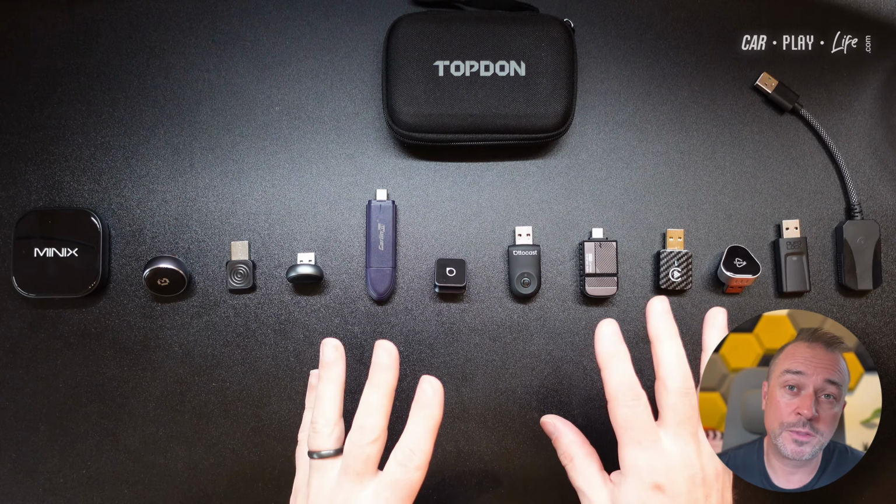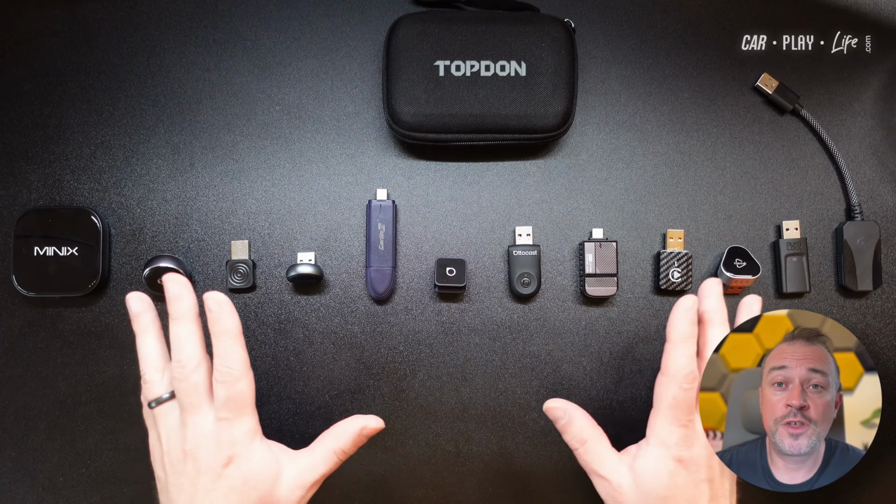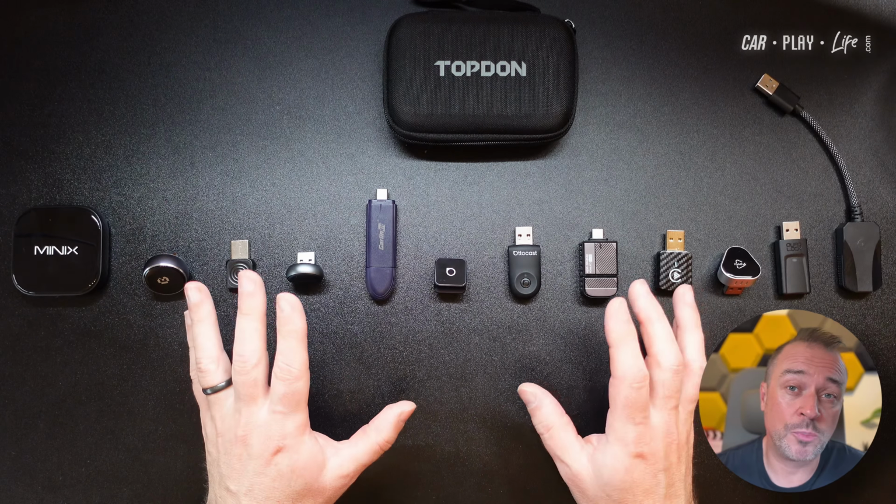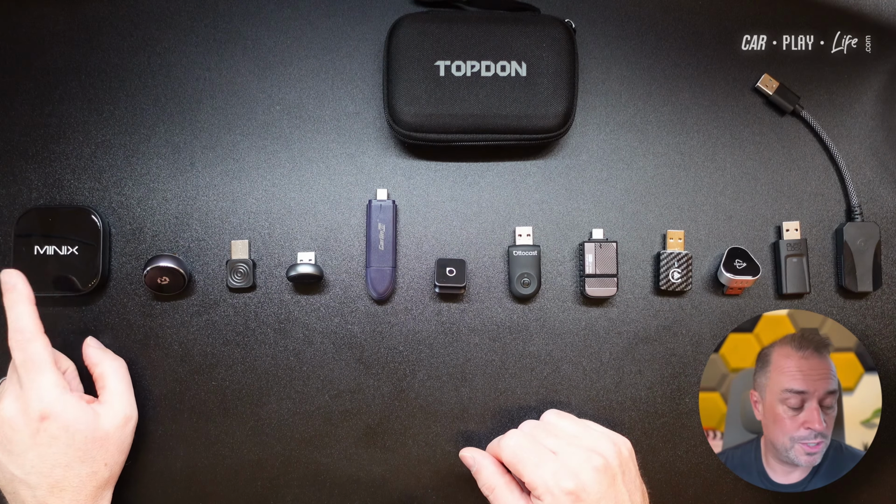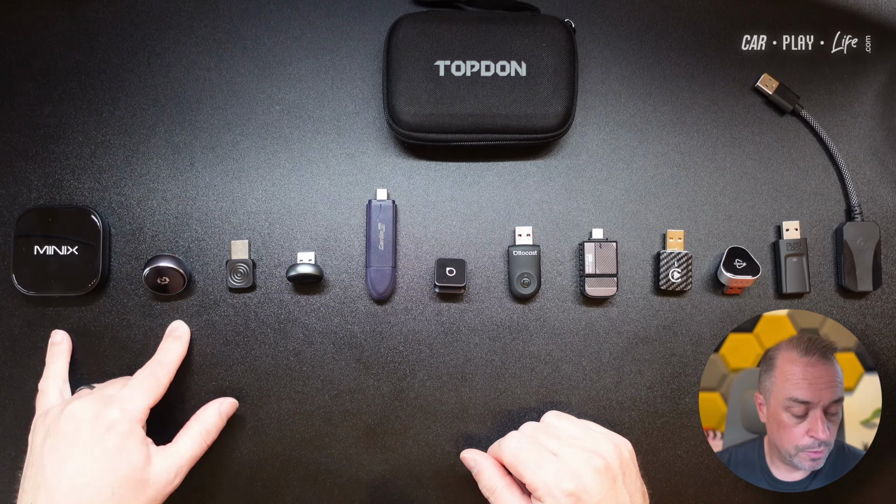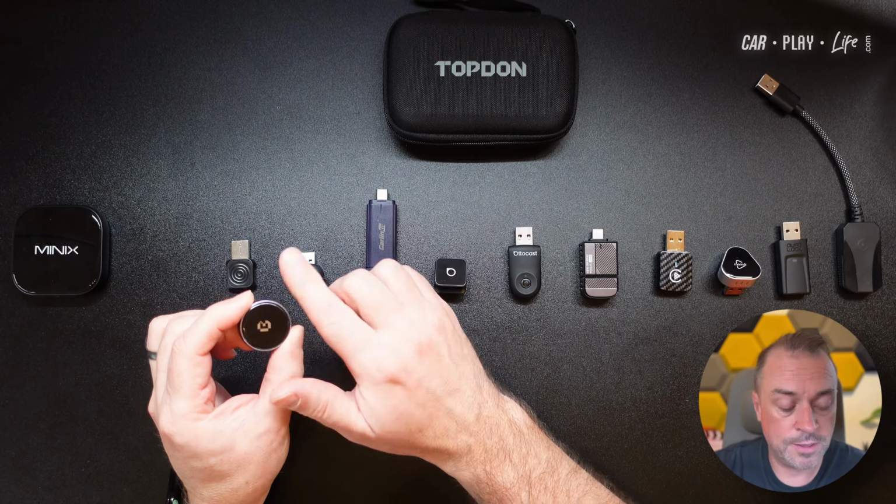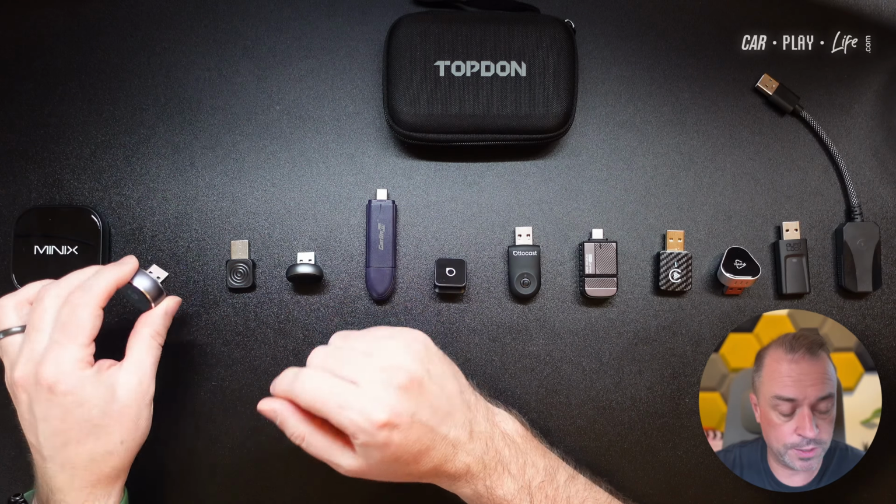However, these might redeem themselves a little bit later, so keep watching and I'll go over that in a minute. So the two that did the best in terms of their idle temperature was the Minix, which is a little bit obvious why, and I'll go over that in a minute, and the Brooks. The Brooks has the aluminium casing on the outside and the glass. That kept it a little bit more cool during its idle function.